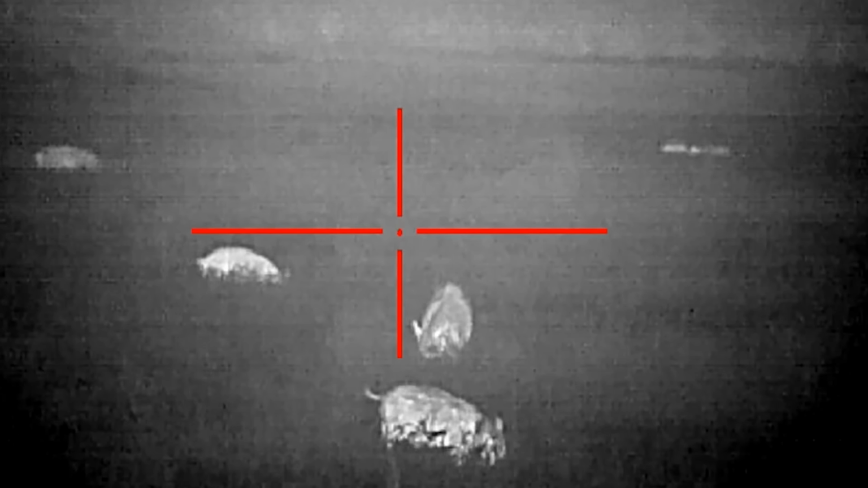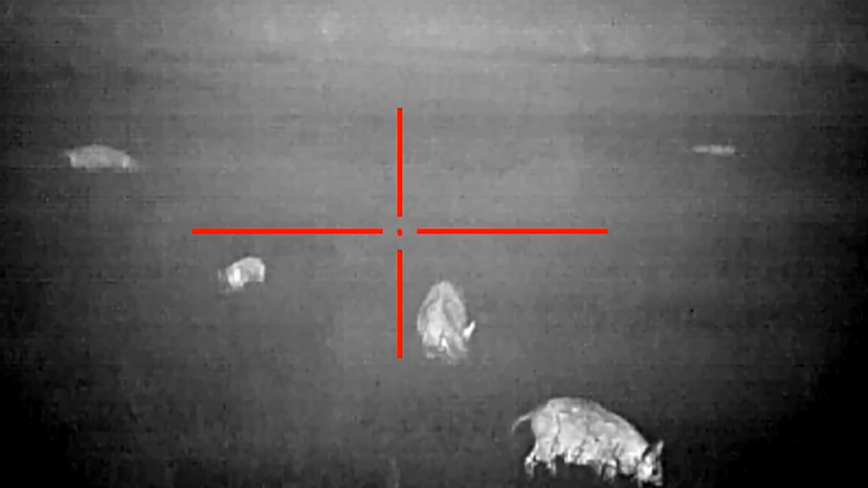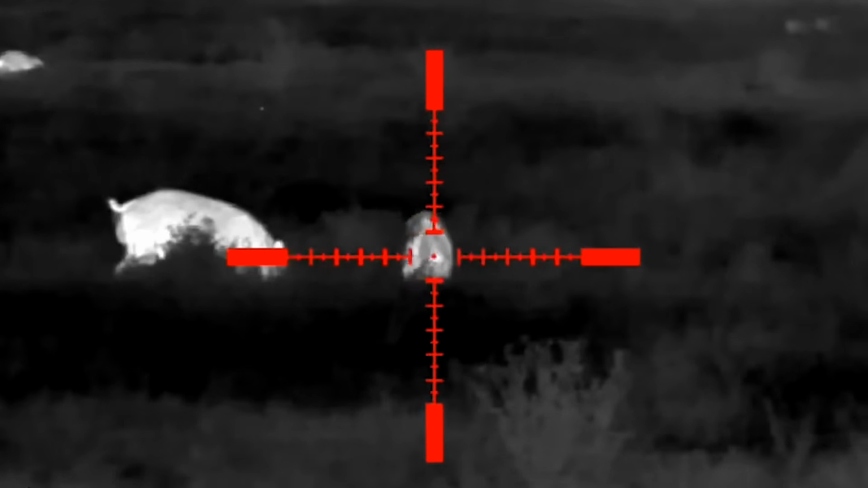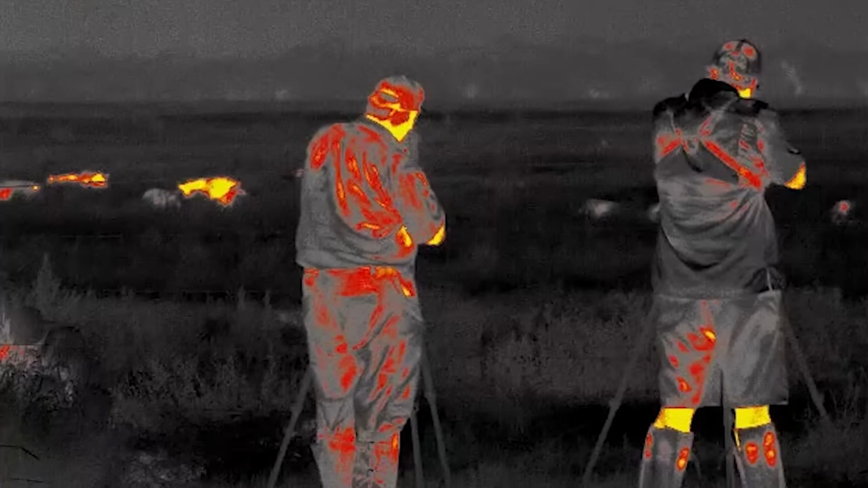All of a sudden we notice the pigs are too close. A good problem to have is having pigs close, but these pigs were too close. So Keith and I get a plan. He's gonna start at the ones on the left, I'm gonna start on the right. We do a countdown, and that first shot, both pigs drop.